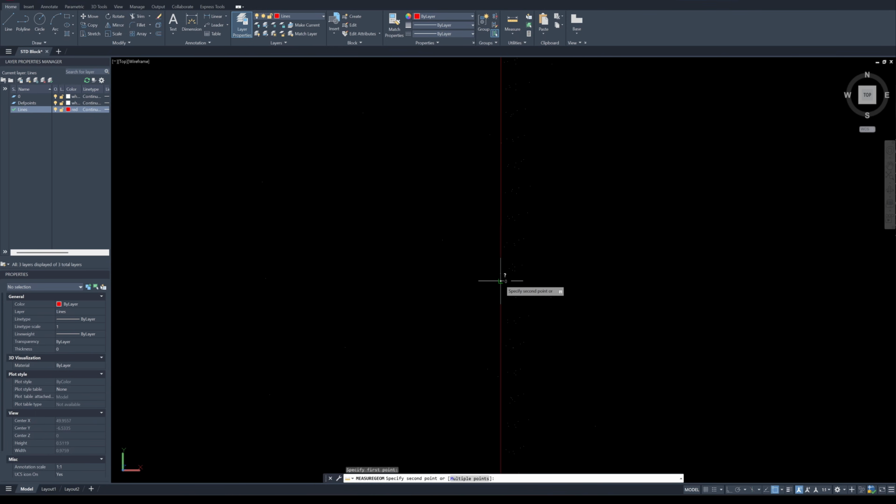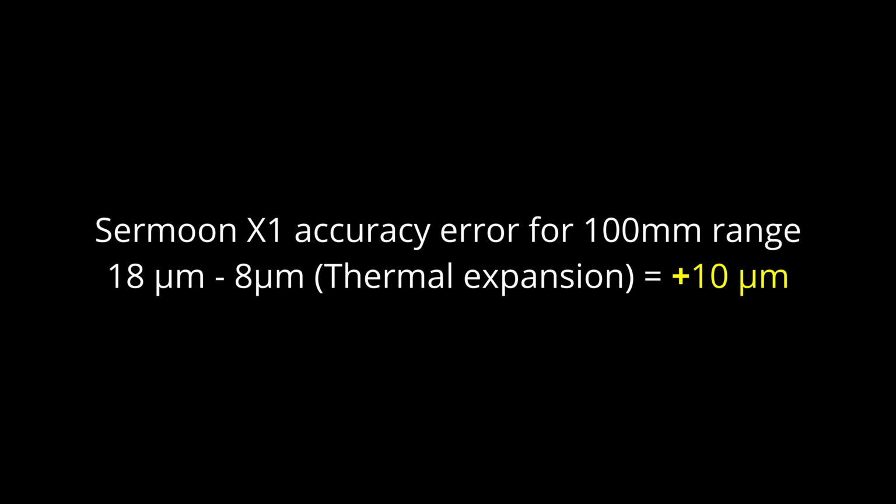So I'm going to measure the center of the point cloud here. It's going to read somewhere around 18 microns. So when taking thermal expansion into account, Sermoon X1 has plus 10 microns accuracy error.